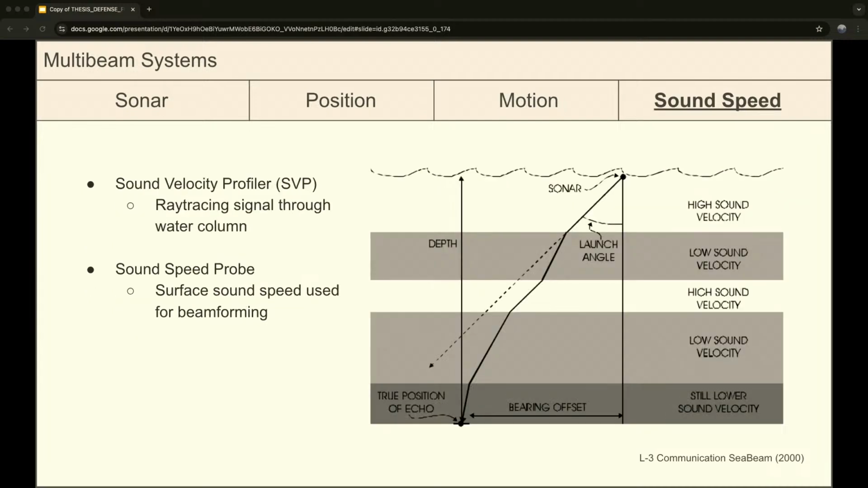And then finally, since the acoustic signal is traveling through these variable density layers in the water column, the true position of that signal will change based on how it refracted through all those different layers. So here you have a signal that isn't affected by density layers that would land somewhere over here. And then because of all these refractions that are happening, your true signal is actually over here.